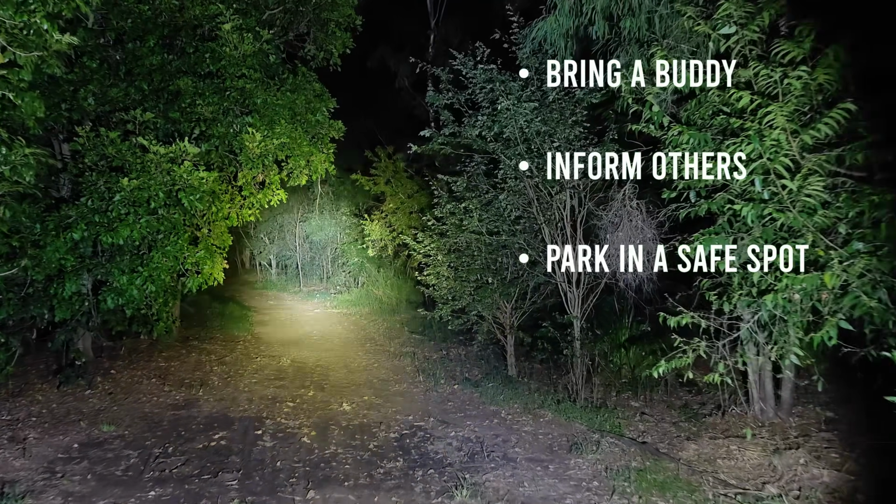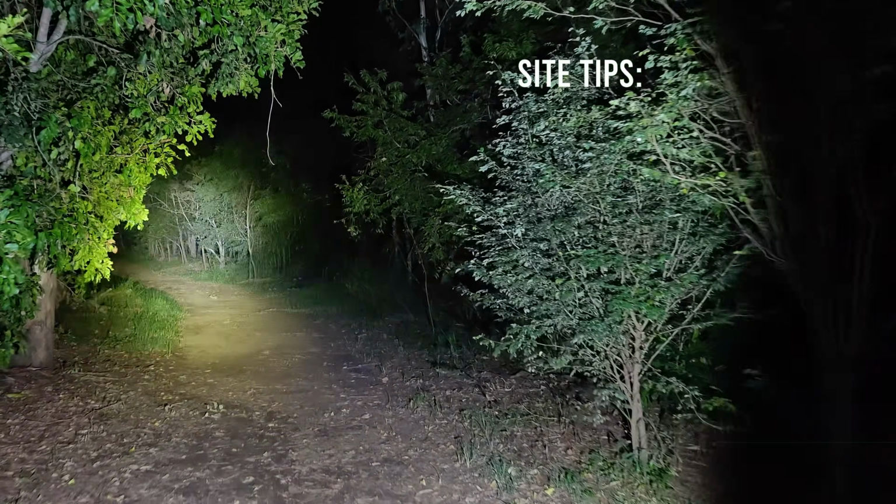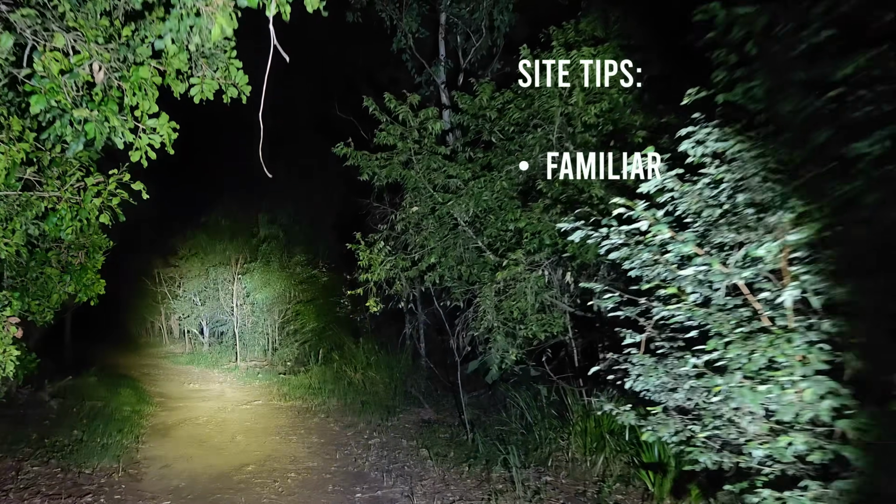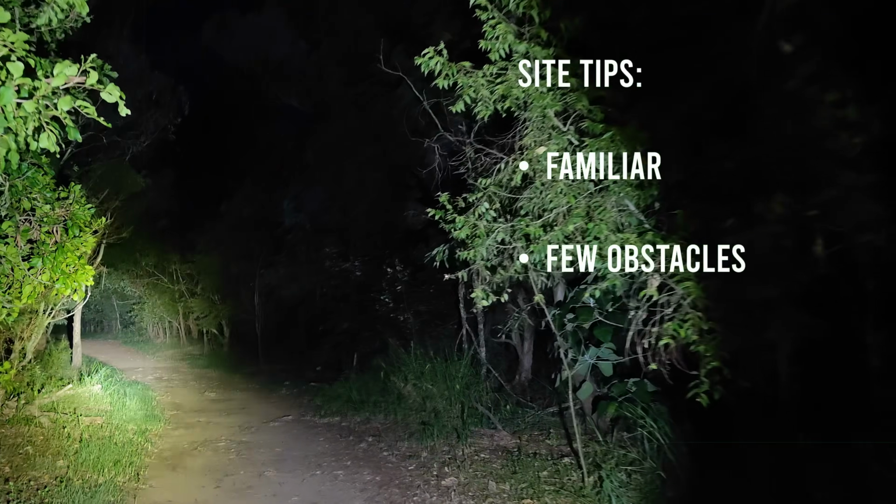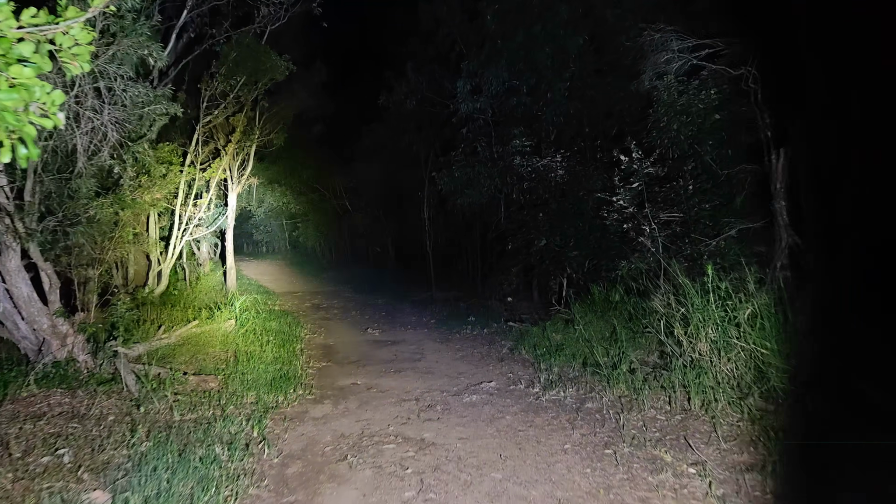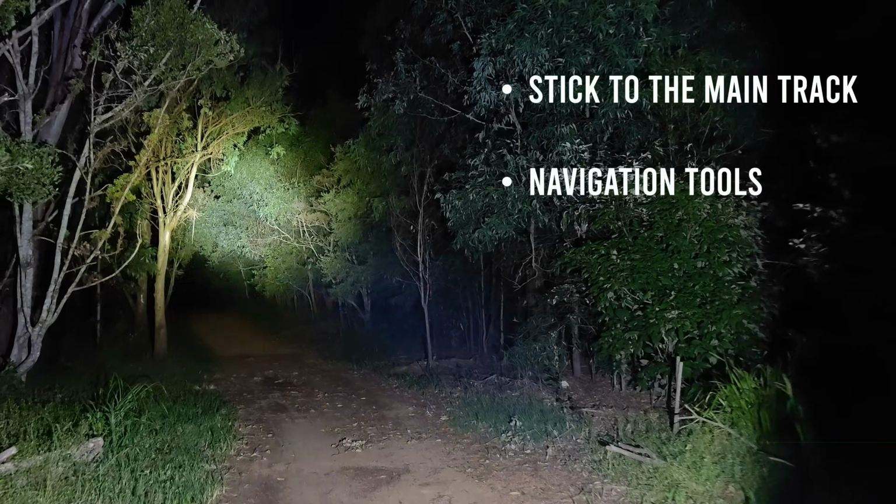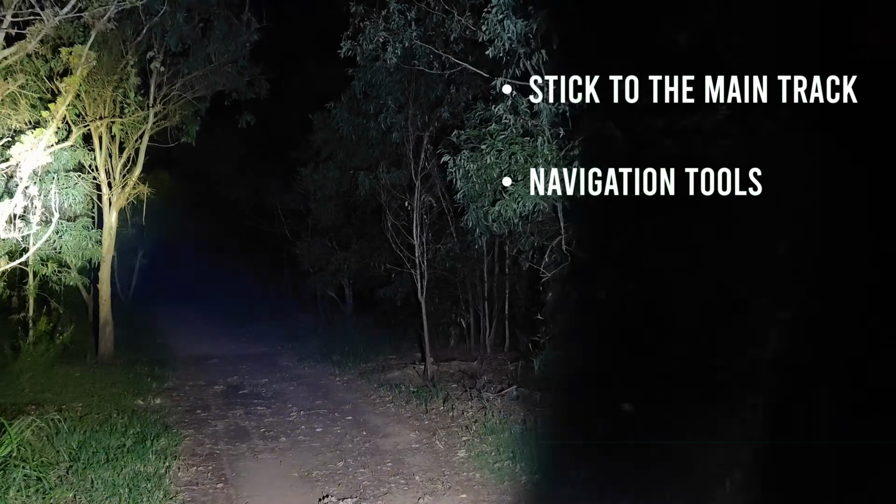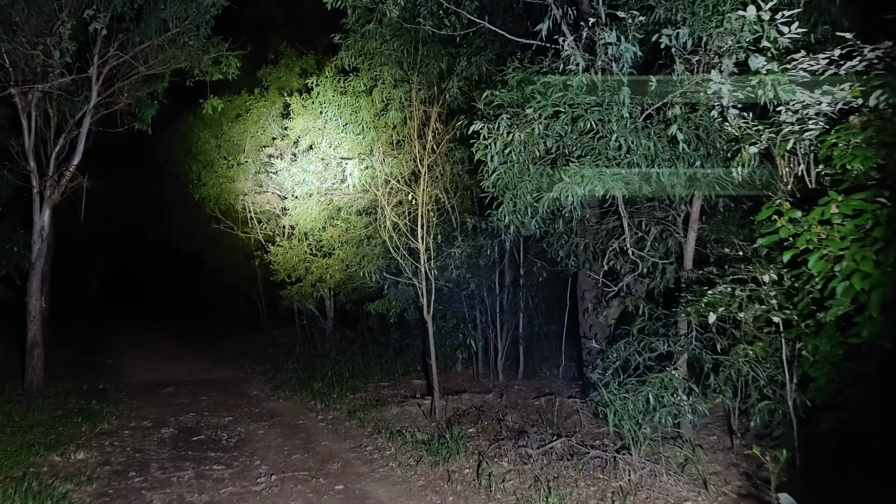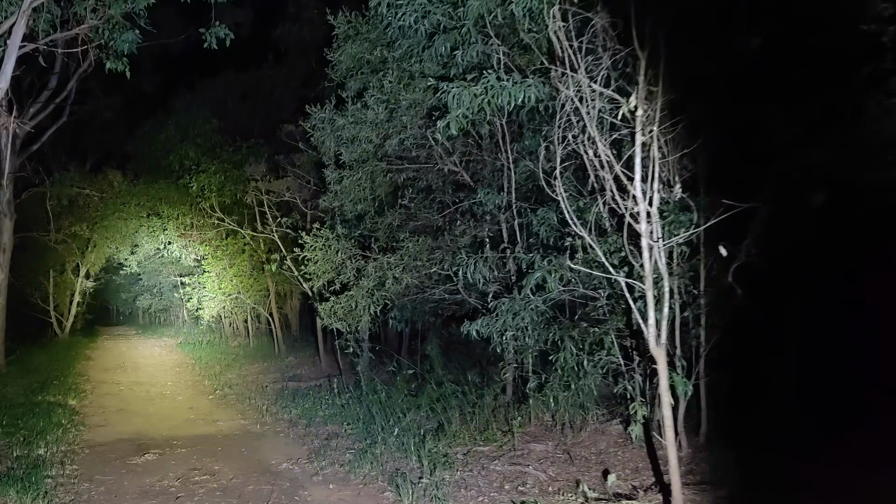Be cautious where you park your car. The site you select is key. Pick somewhere that's familiar, that has a smooth track with minimal trip hazards, and few junctions. To avoid getting lost, avoid taking shortcuts and side tracks. And use a GPS or your phone to track your location so you can backtrack if you need to. Okay, that's out of the way.